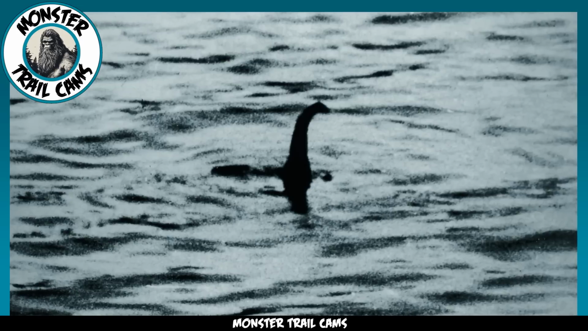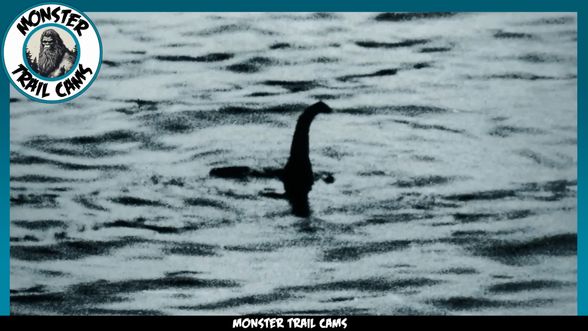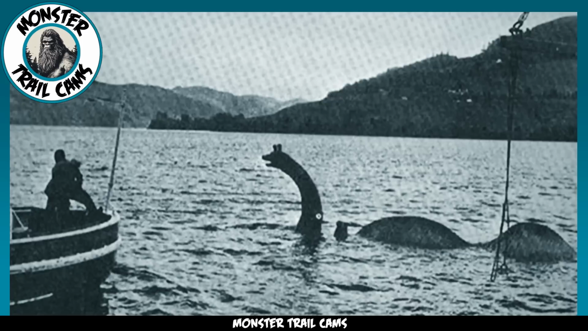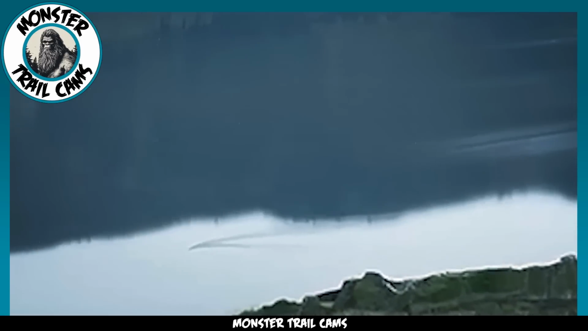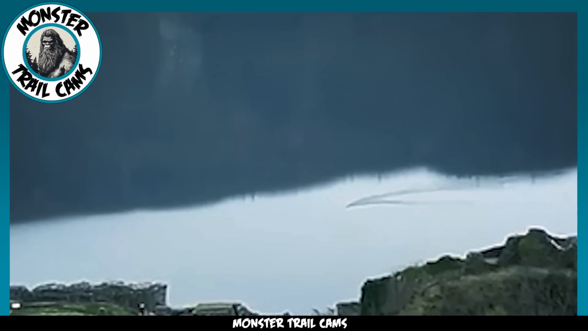However, not everyone is convinced. Skeptics often dismiss these reported sightings as mere misunderstandings. They argue that many Nessie photographs and videos could simply be depicting common aquatic animals or floating debris. Some even go as far as suggesting that many of these pieces of evidence are intentionally fabricated hoaxes.